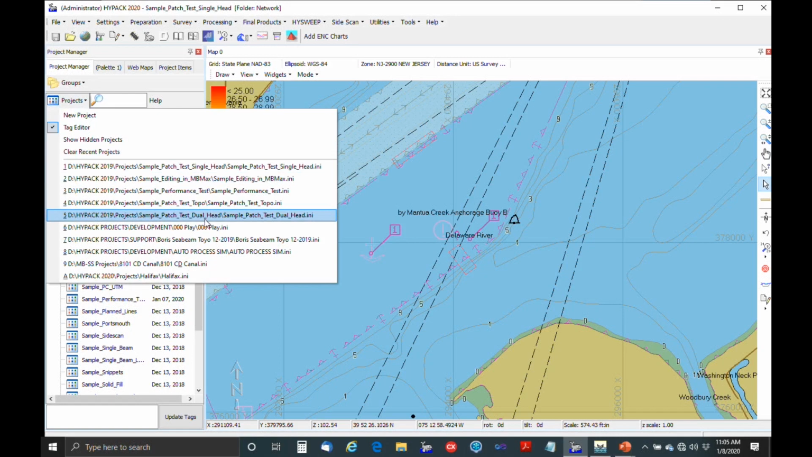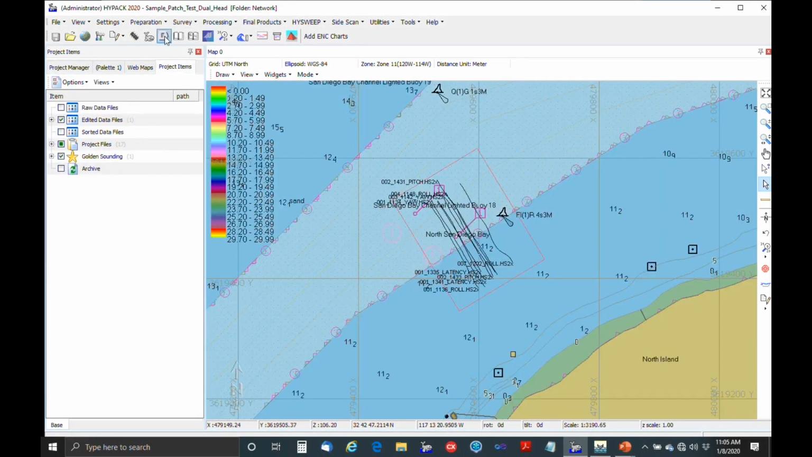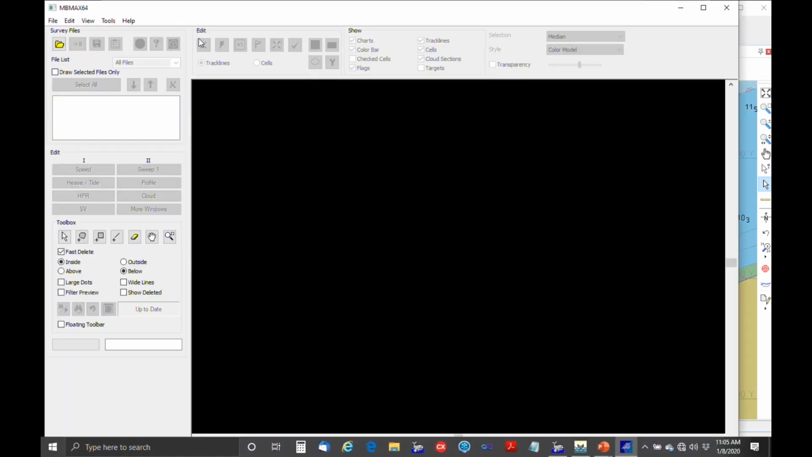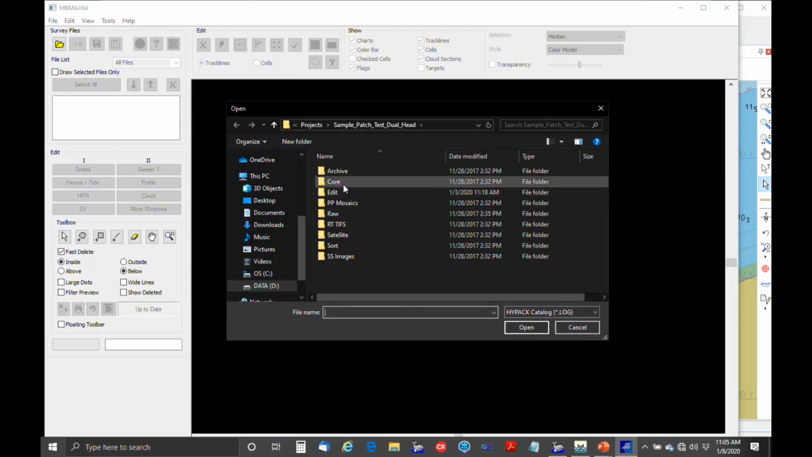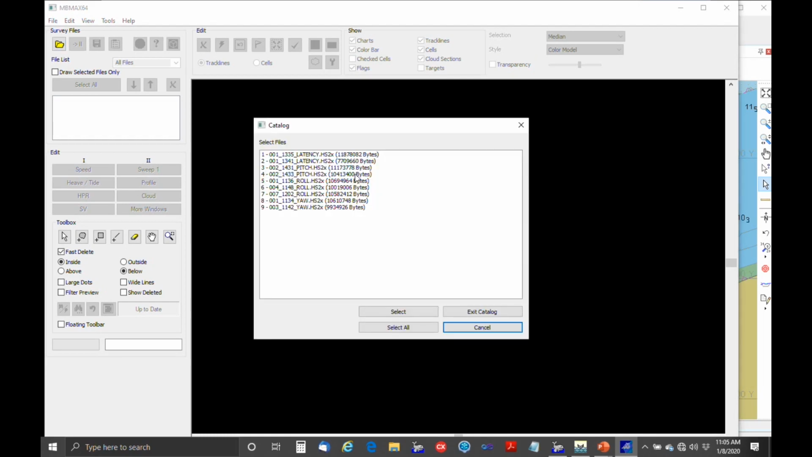So we've got sample patch test dual head. We'll open that one up, and then we'll go into MB Max editing. And once again, we've got edited files. In this case, it hasn't been broken up into the individual tests, so we've got a single catalog. But within here, we tell which test it is.